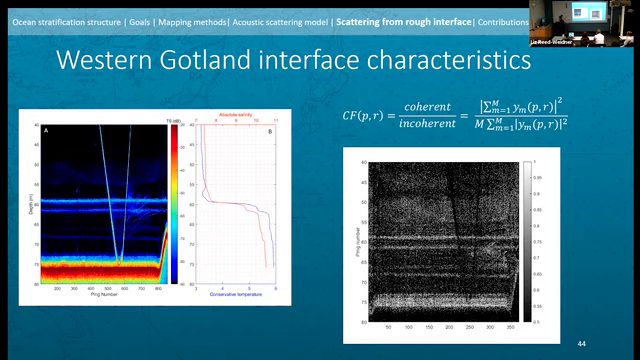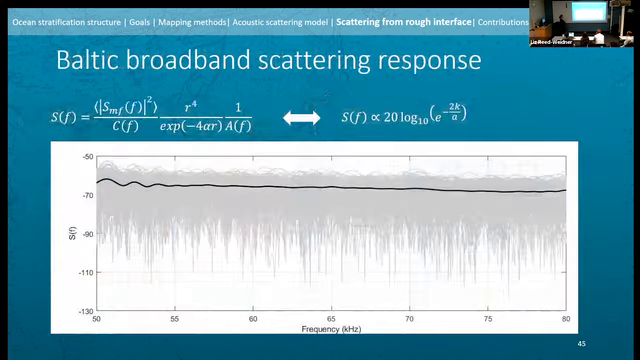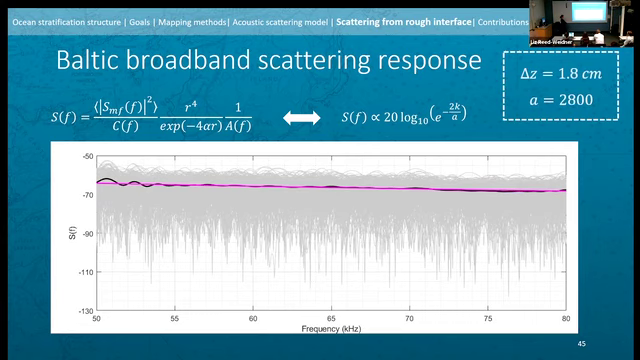So we expect with all of this information that this interface is sitting in this small RMS slope regime, or perhaps even very small RMS height regime, which means if we can measure the frequency dependent, calibrated, corrected scattering as a function of frequency, we should be able to match this slope, and it should be proportional to our modified reflection coefficient. So for this particular slope that's measured, A, our sharpness parameter, is 2800, which is connected to a delta Z of approximately 1.8 centimeters.